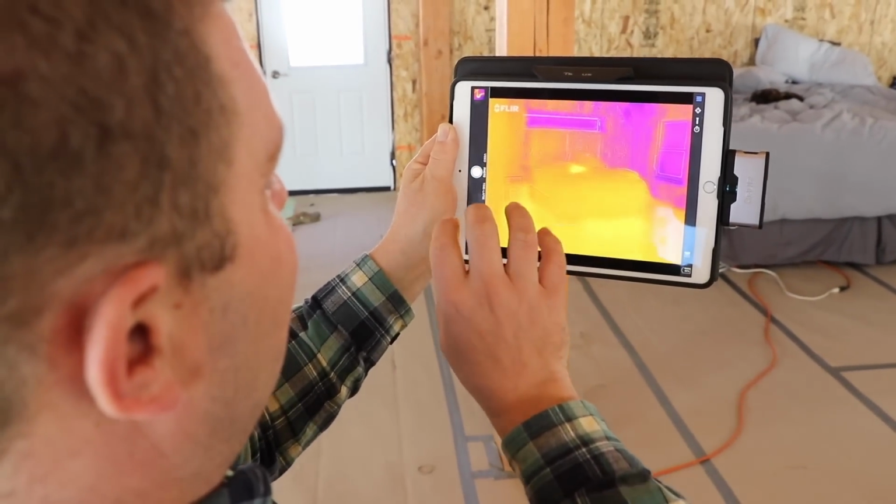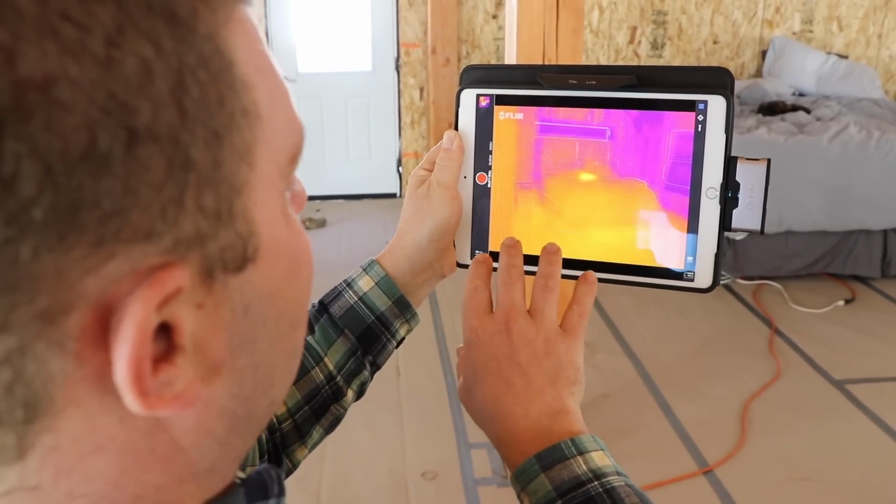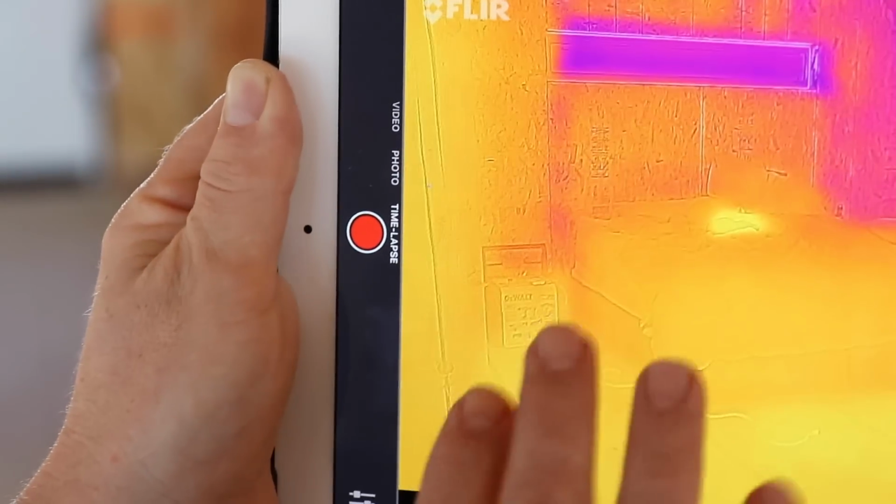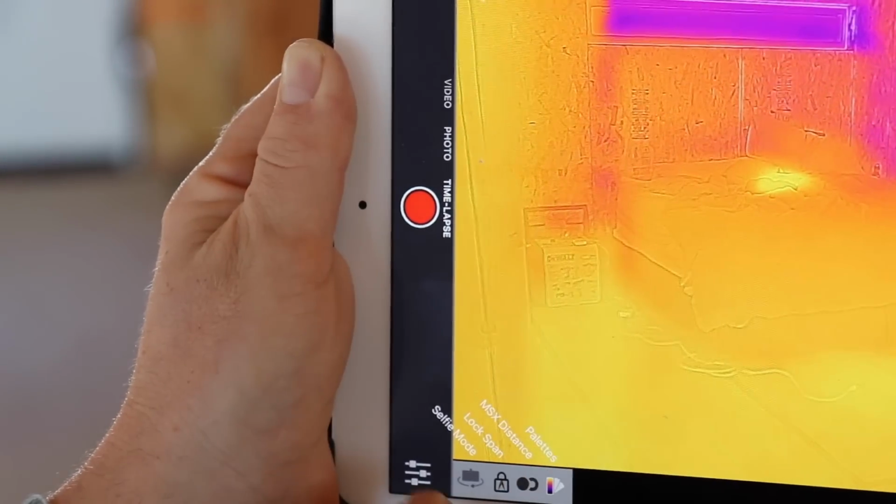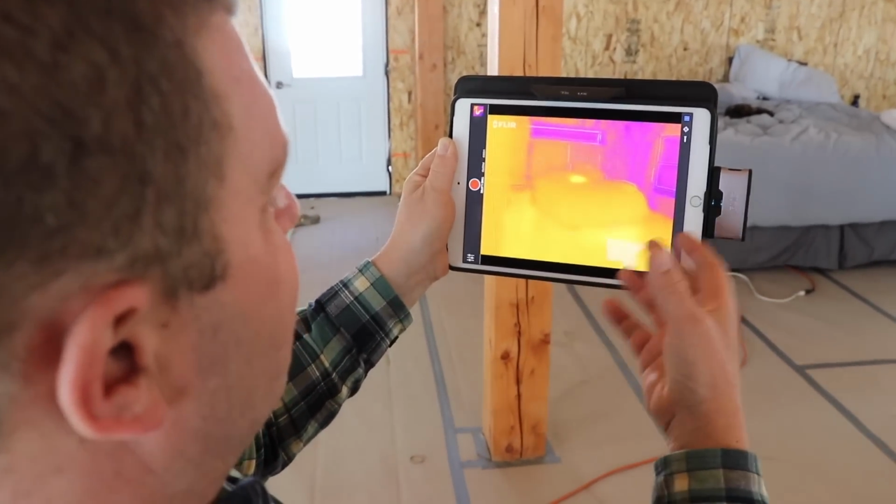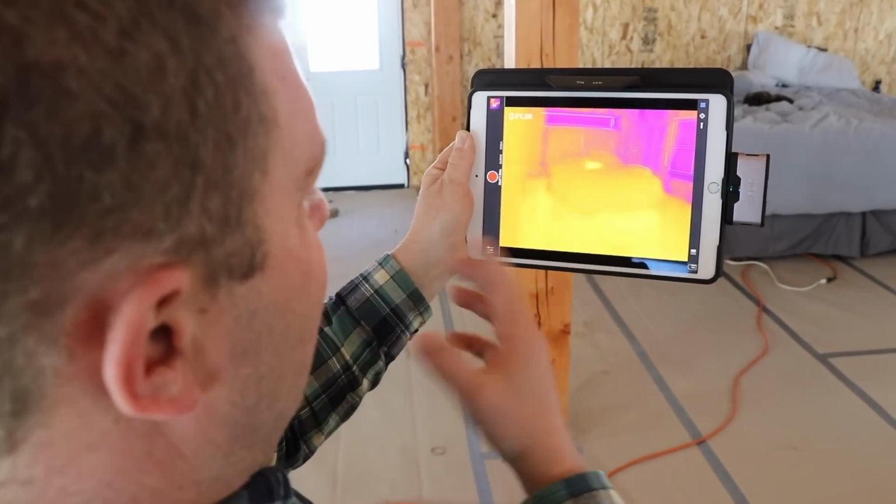You can also take still photos, and those are exactly what they sound like. And then there's also the time-lapse feature, which I don't know that there's really any particular settings for that. No, but you can do something over time, which if you were trying to find some sort of an issue, say with electronics or something, you might be able to capture that over time.